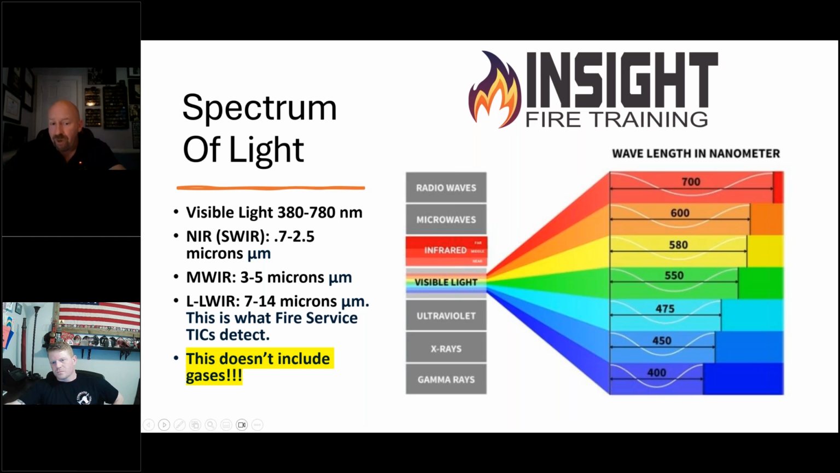And your camera, your fire service camera, picks up 7 to 14 microns. That's what that little UM is. And those are picking it up off of surfaces themselves to transfer across a surface or in that area in front of you. But this does not include gases. There are certain gases that fit in that spectral range, but we cannot guarantee you specifically they will detect them verbatim or exactly. We are detecting heat transfer. We're not detecting gas vapor clouds.